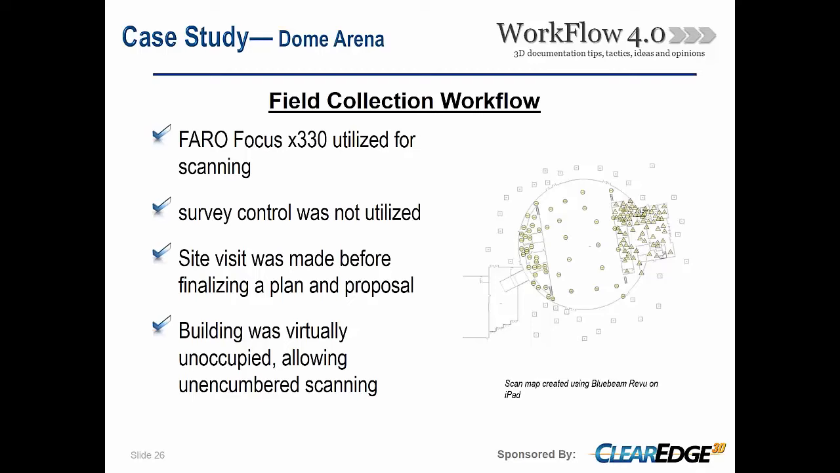As far as the building conditions there, it was quite an ideal situation. It was virtually unoccupied. There were really only a few people maneuvering around the site, a couple of contractors taking some measurements. But otherwise, we had run-of-the-mill access to every nook and cranny of the building that we needed access to, in a reasonable time frame. So the scanning was unencumbered. If we wanted to get on lifts, get up on ladders or under floors, those kinds of things, we could do it.